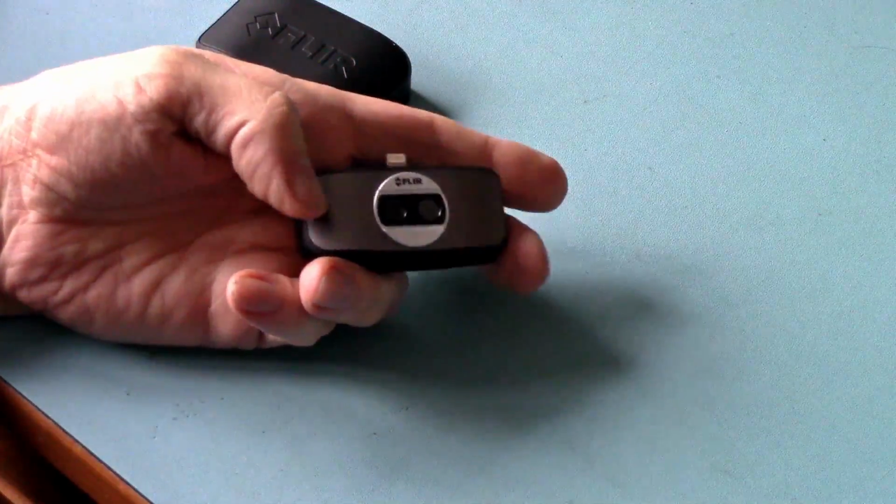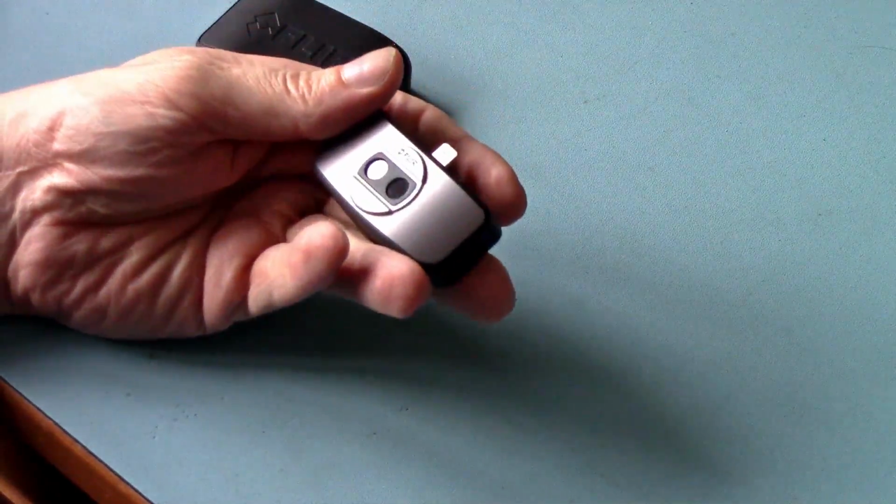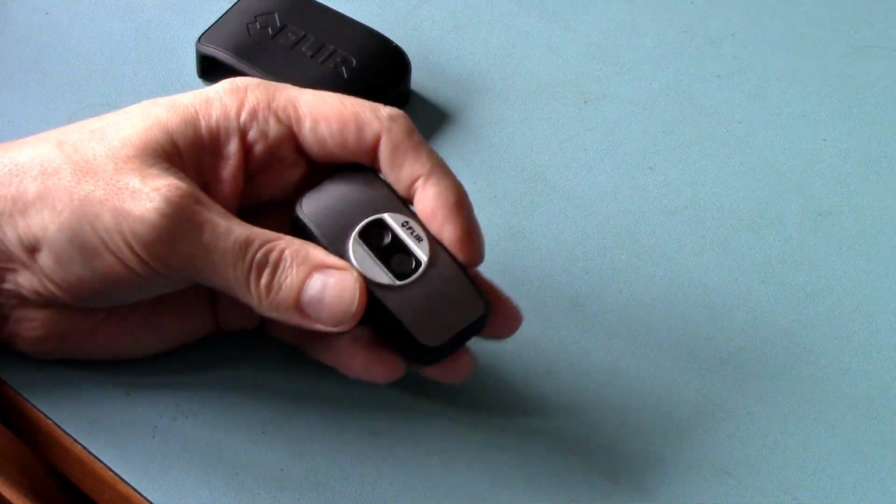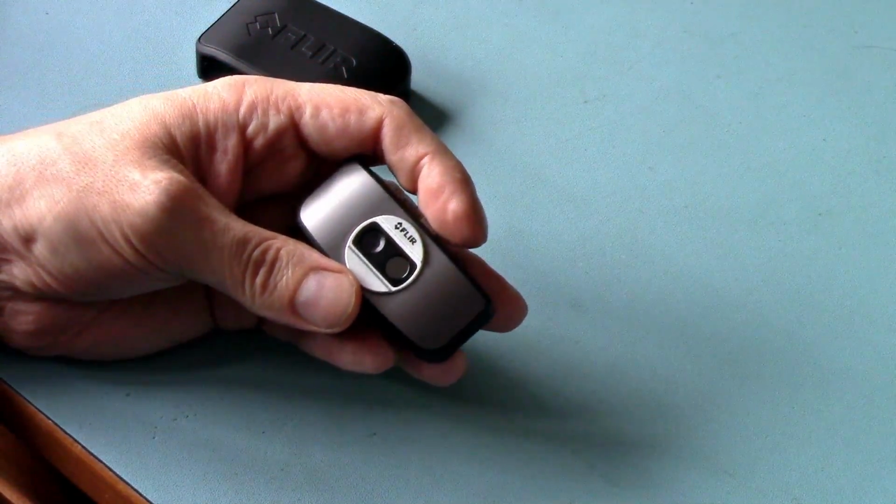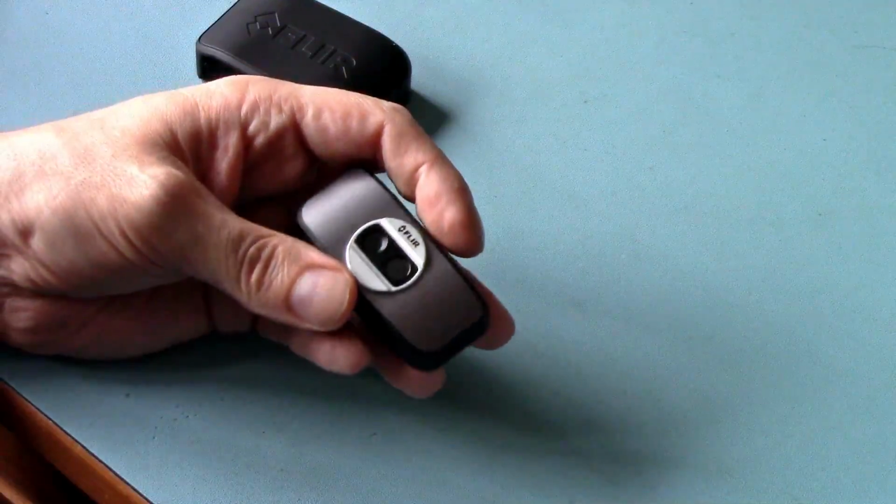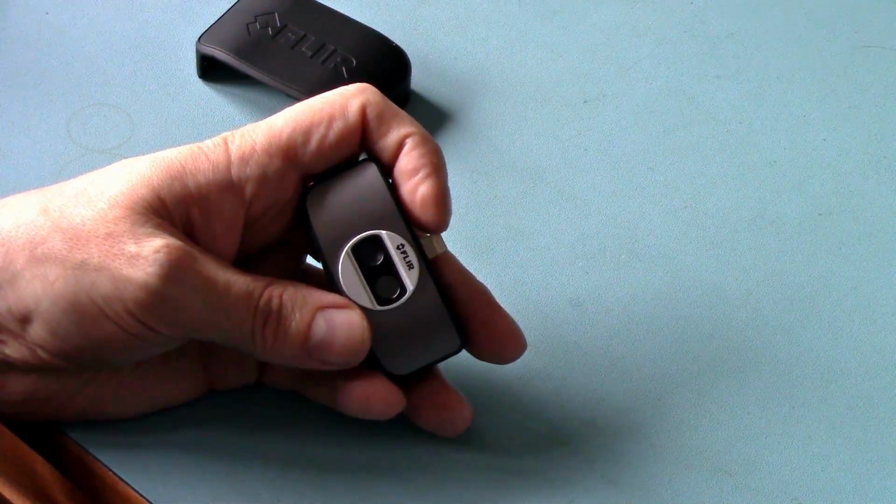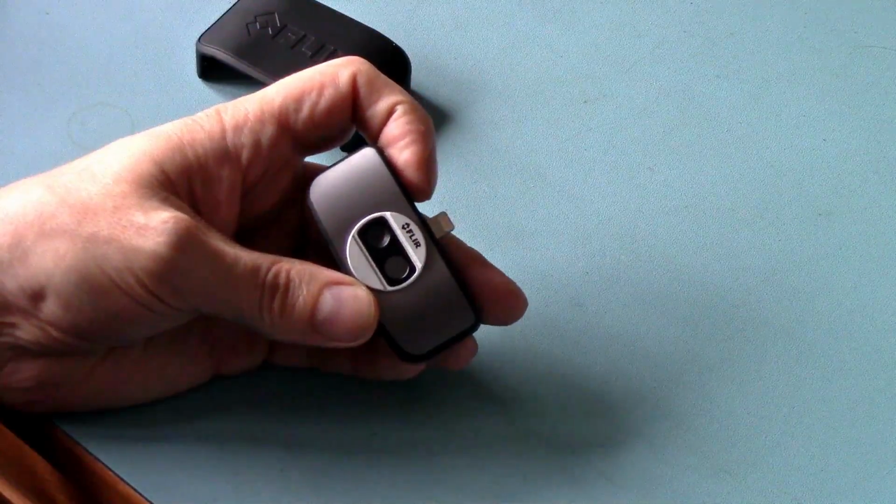Like this. This is my first thermal imaging camera. After a few uses I started to notice some unexpected behaviour with it, so I messaged product support via the Flir website to see if the problem was with the actual unit or if the problem lay between the driver's seat and the steering wheel. I didn't have much luck with the response.